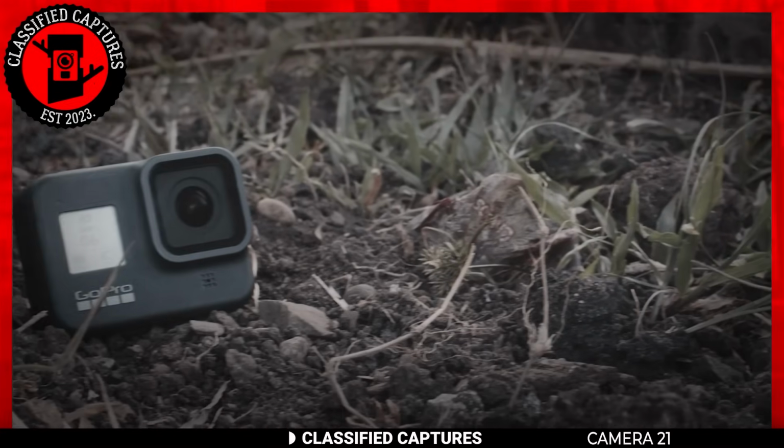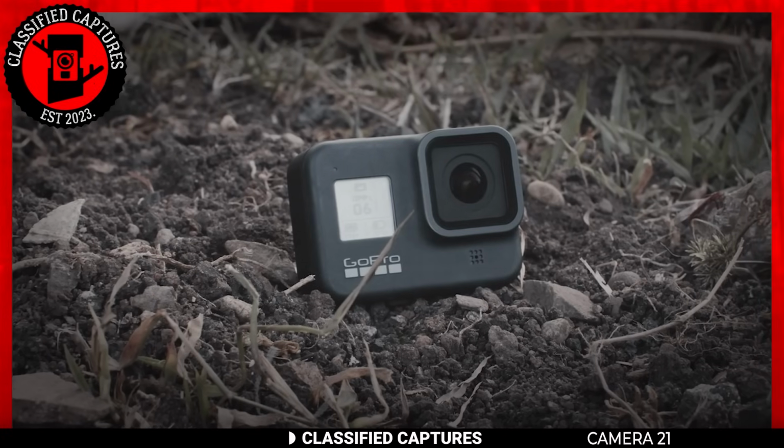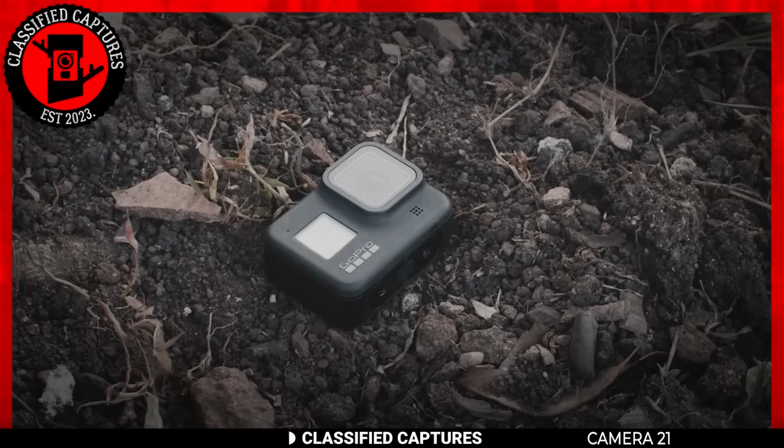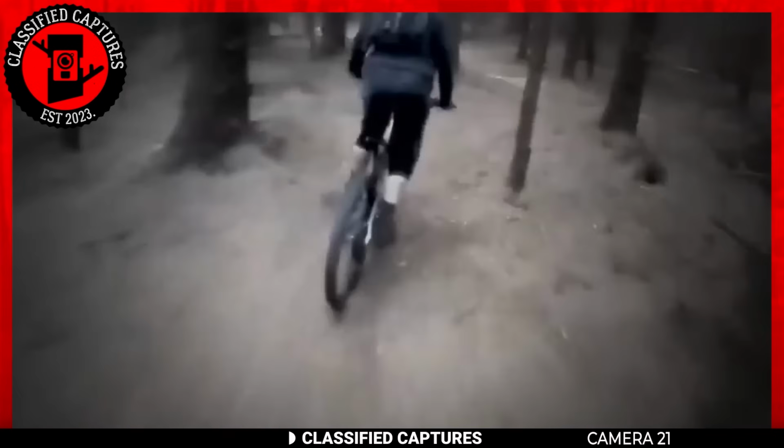GoPros are an explorer's best friend for a number of reasons, but one of the main selling points is its durability. But what happens when you find a GoPro in the woods with no owners in sight?